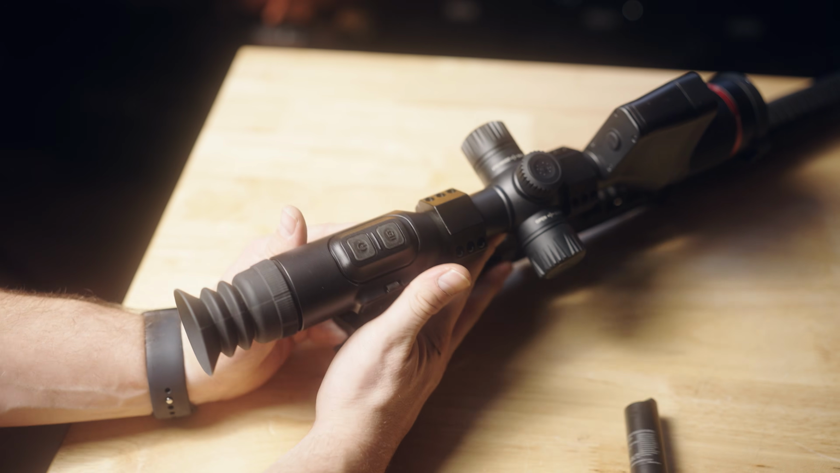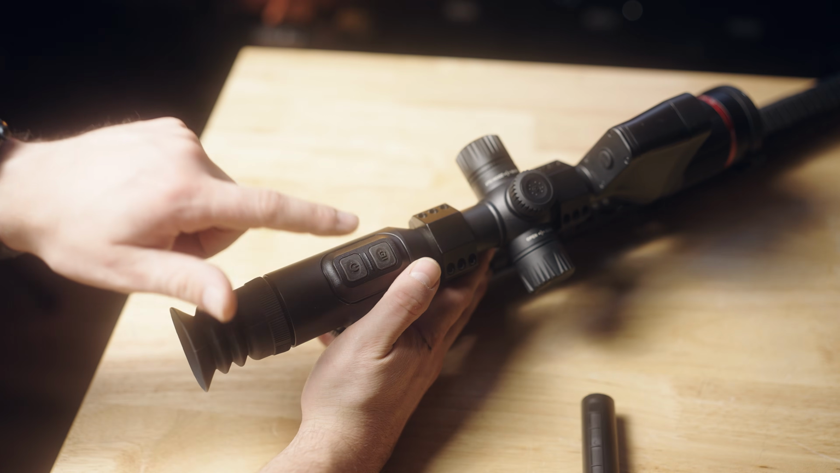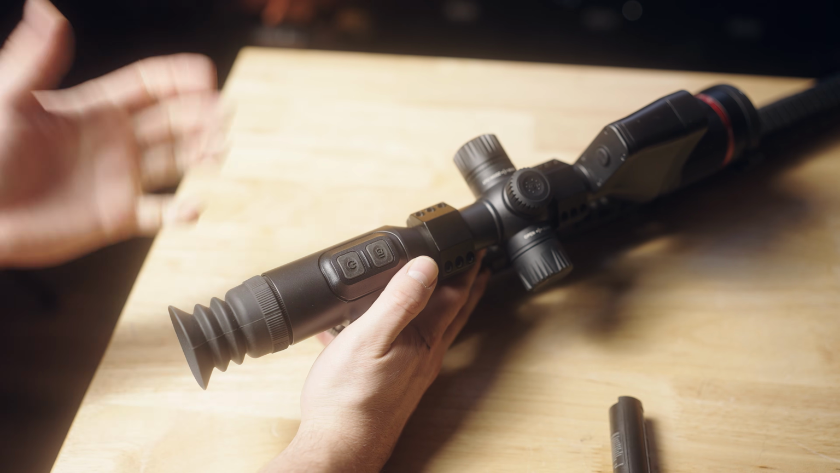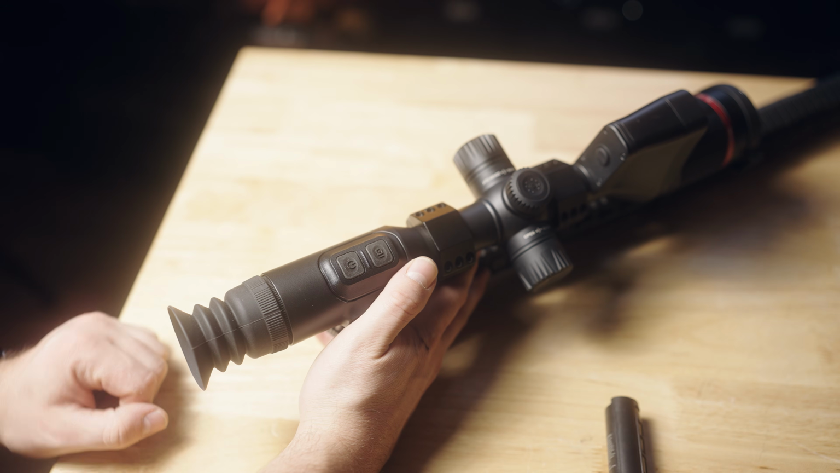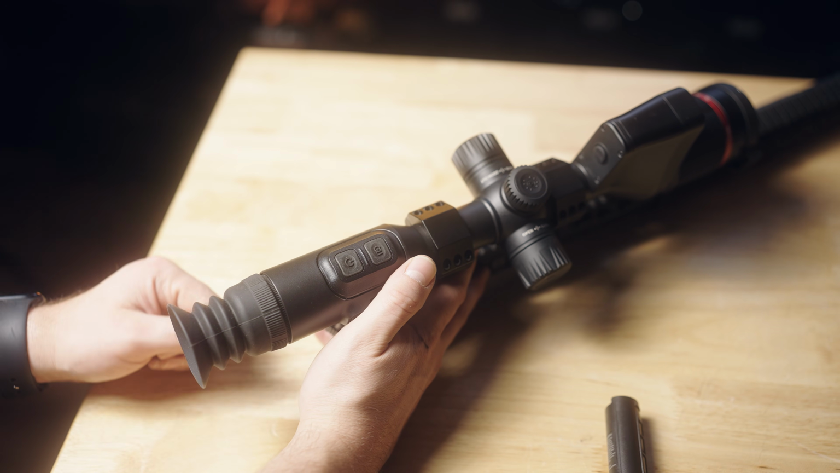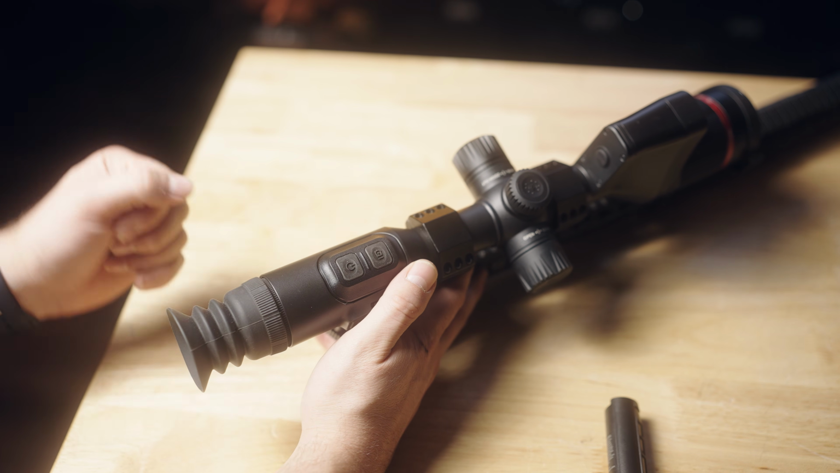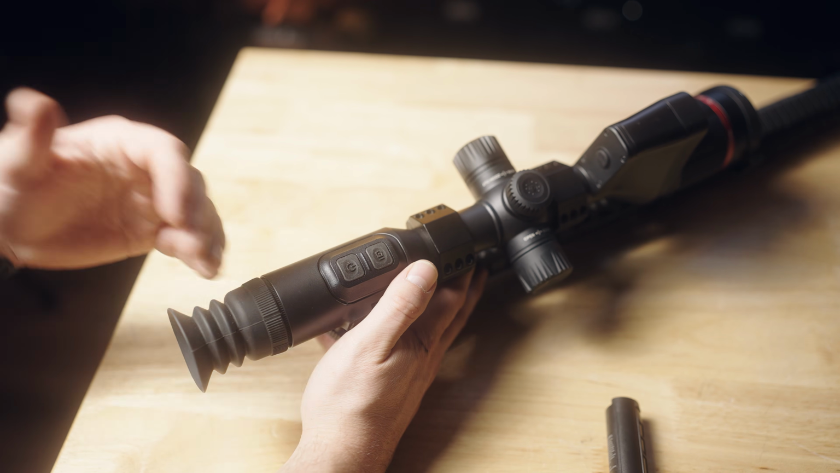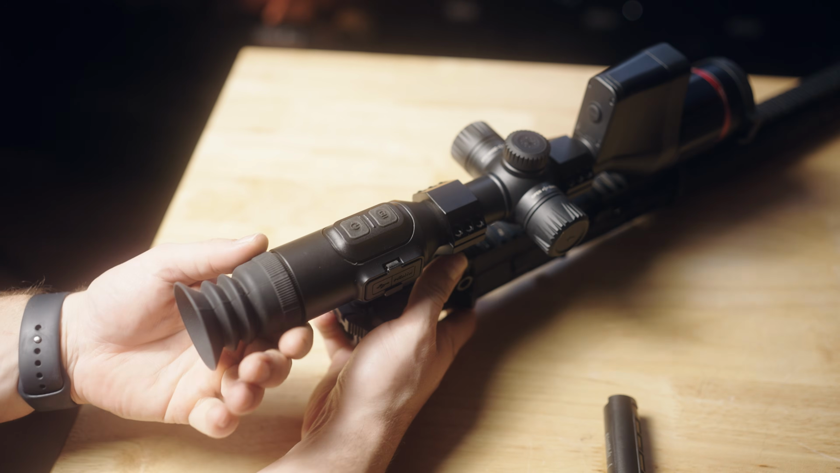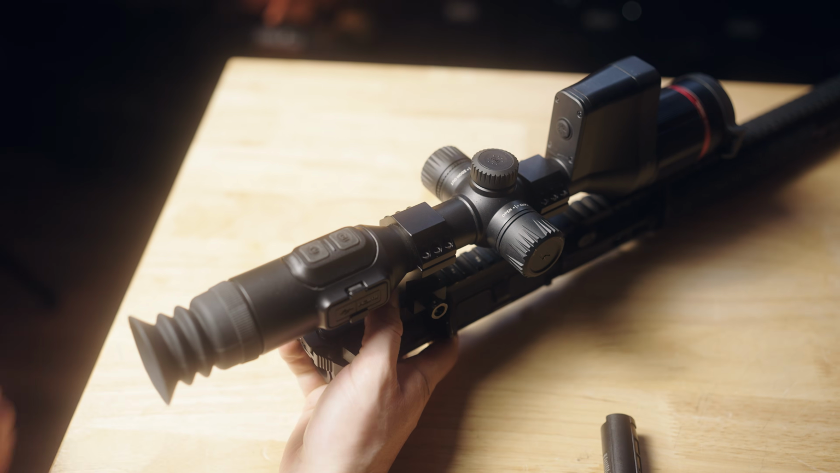Working our way back, you have your power button. So you press and hold to turn it on. A quick tap is actually going to do a nuke function to kind of recalibrate the sensor to your environment. It will auto nuke just like most thermal scopes, but that is how you would manually nuke it as well. And then your camera button, so a long press starts recording. It's very clear when it's recording through the optic, and then a short press snaps a quick photo. And of course, your rear diopter is adjustable to your eyesight. So pretty basic stuff there.